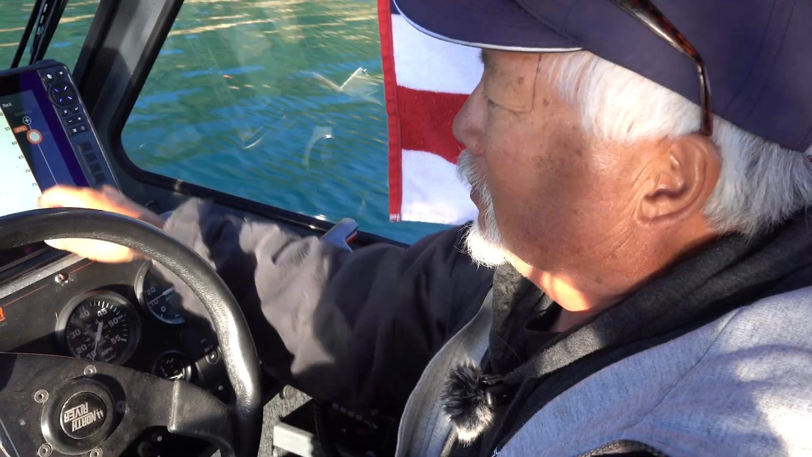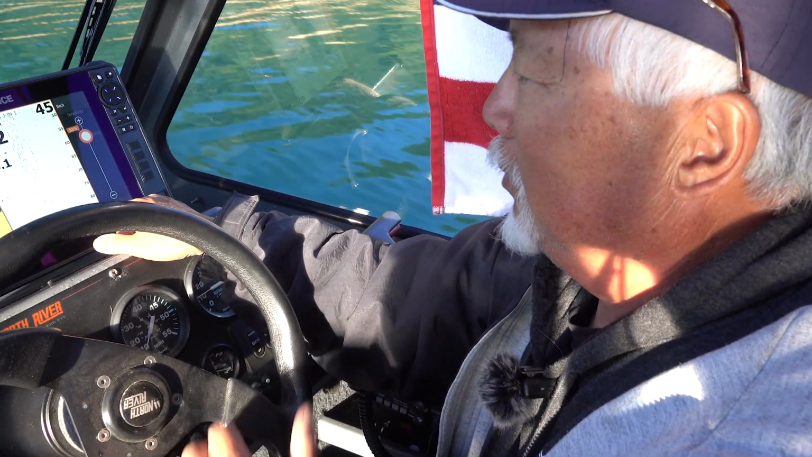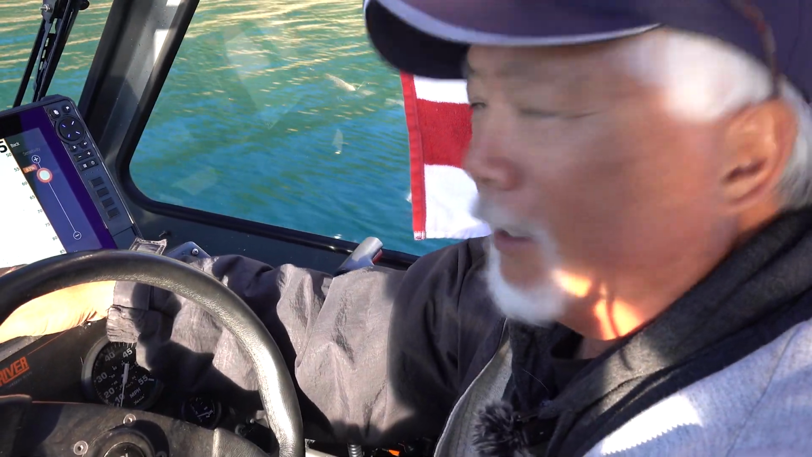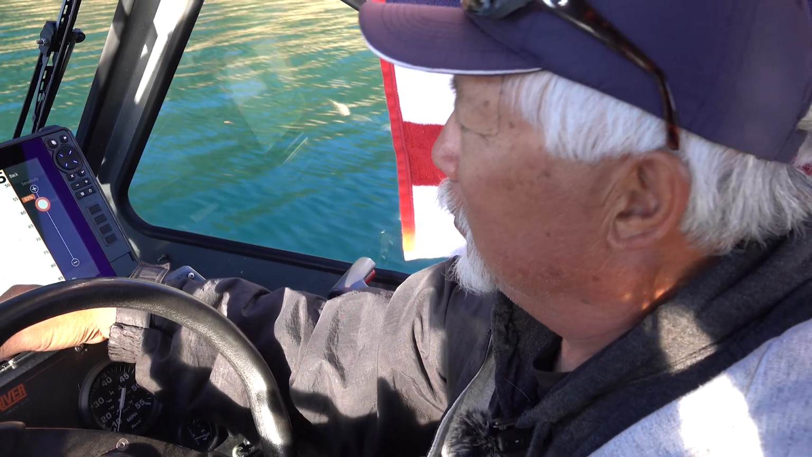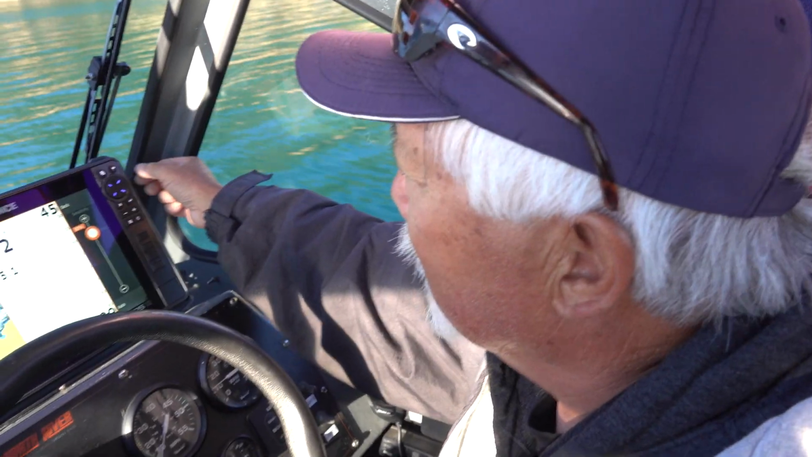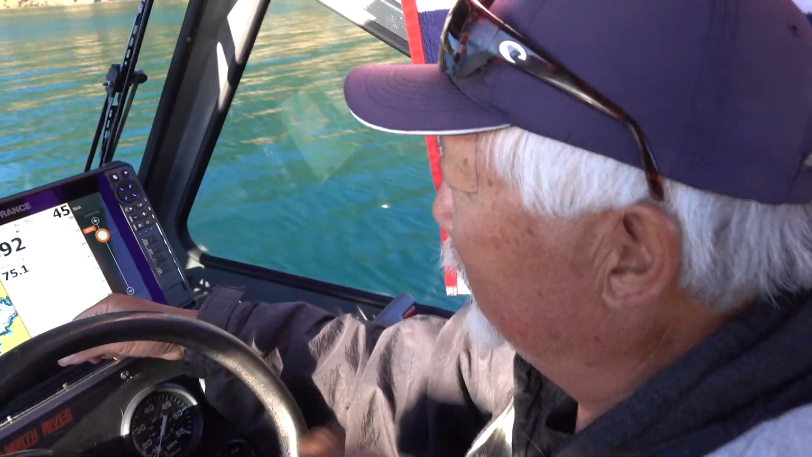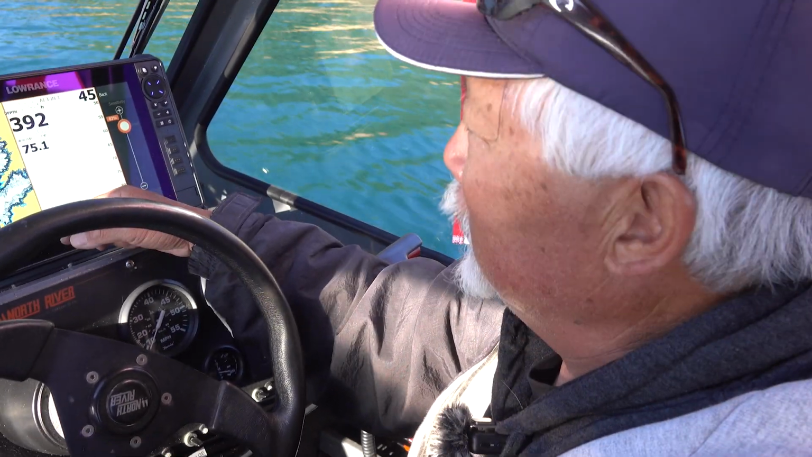When you start believing in your electronics, if I don't see anything on here, especially when I'm this deep, then I'll just keep going until I can find some schools. You want to actually have that thing tracking your trail so you know exactly where you were. So when we first pulled up, we pulled on a big school of fish here. Basically this flag here, I would have hit it twice, marked it as a waypoint, put the gear down and just troll right back and forth. And that school you probably would have had doubles or triples. There are so many there.